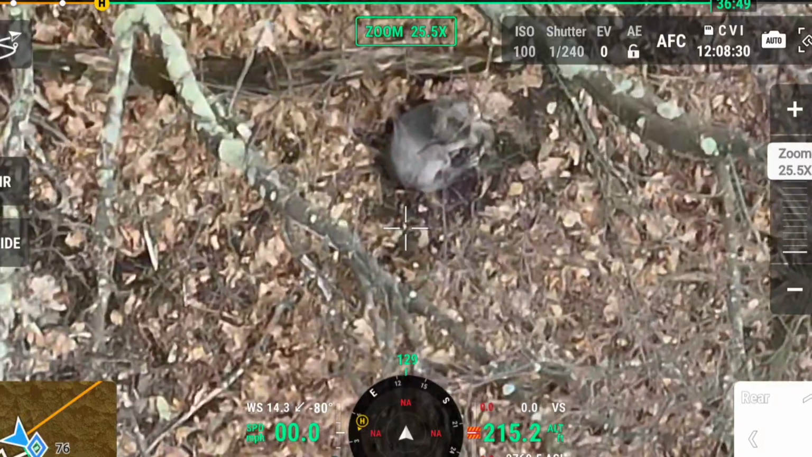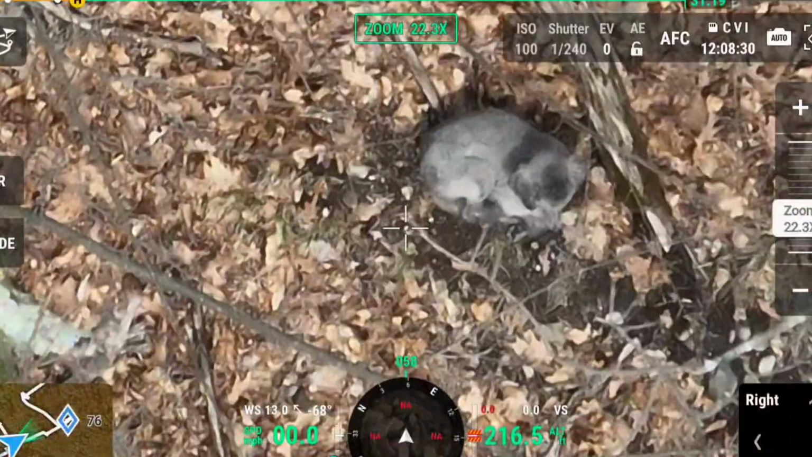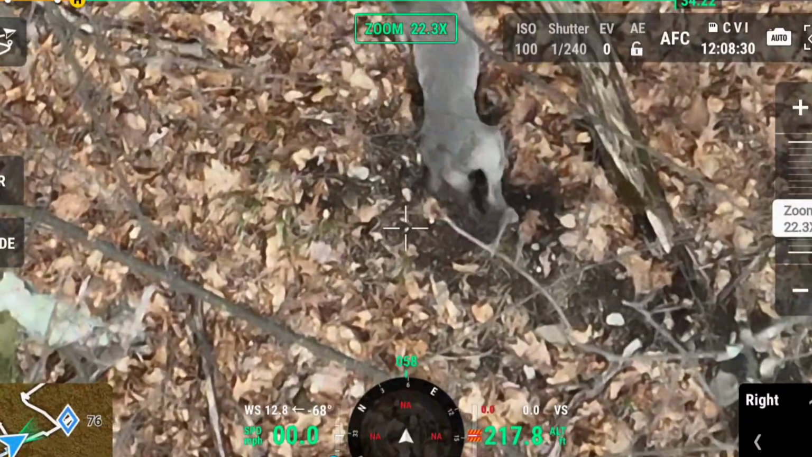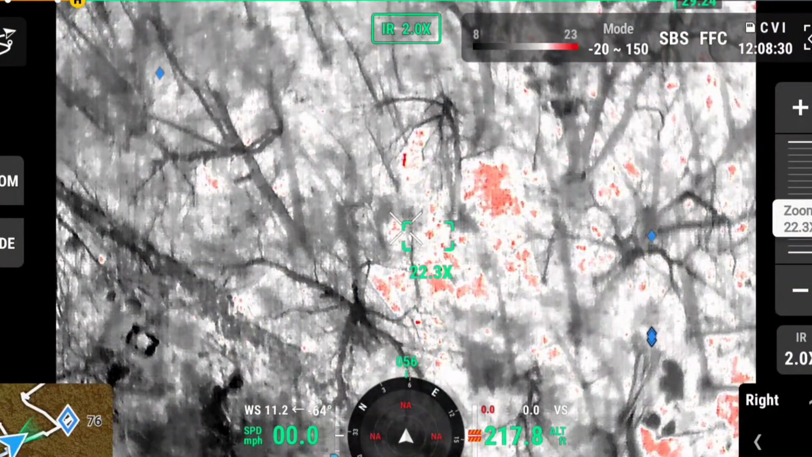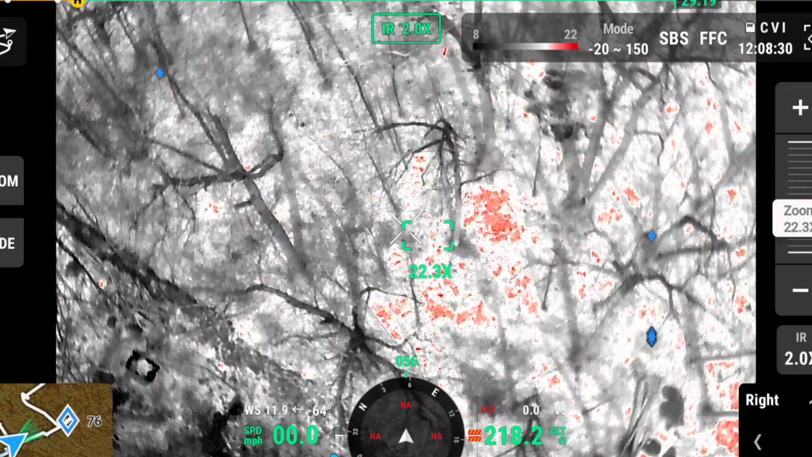We weren't even close to Galaxy at this point, probably 200 yards away, and we saw her up on the hillside. Mom gave one good, kind of holler to her, Galaxy, and she popped up, took off running. So even just the sound of her voice from probably 150, 200 yards away, and Galaxy was on the run again.